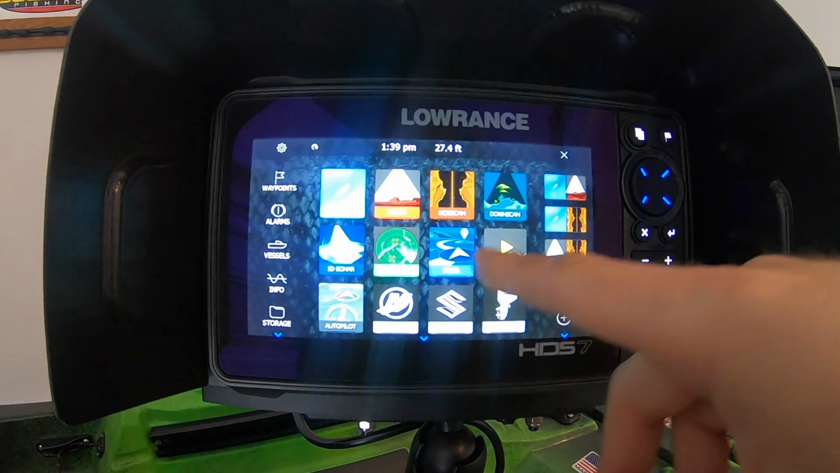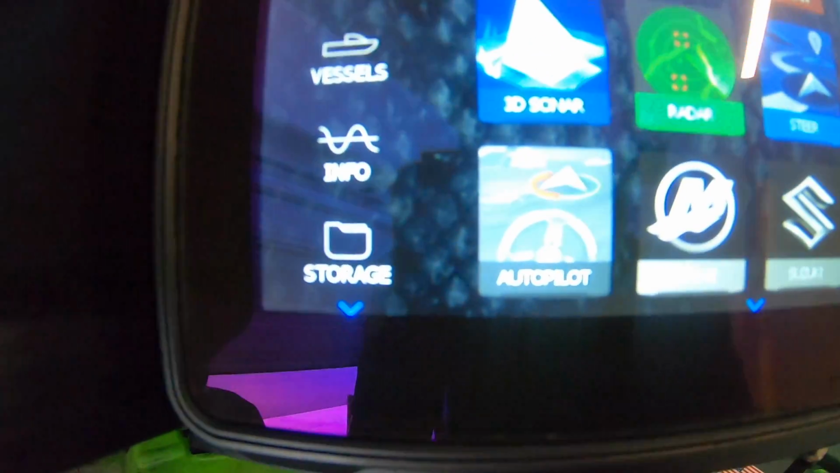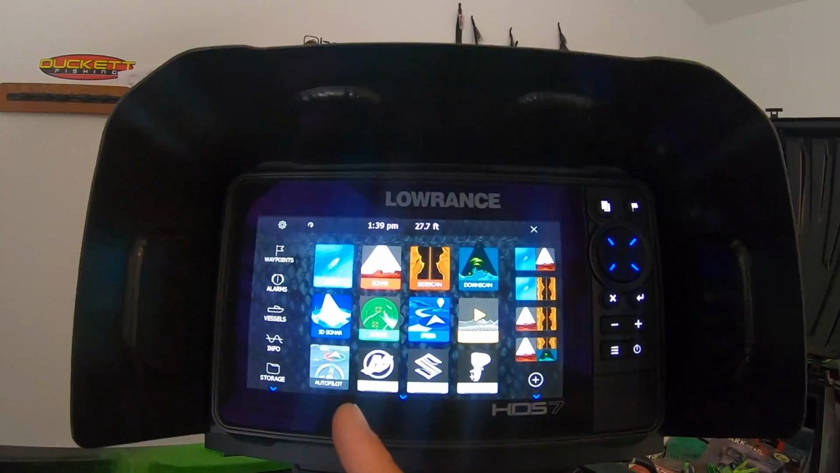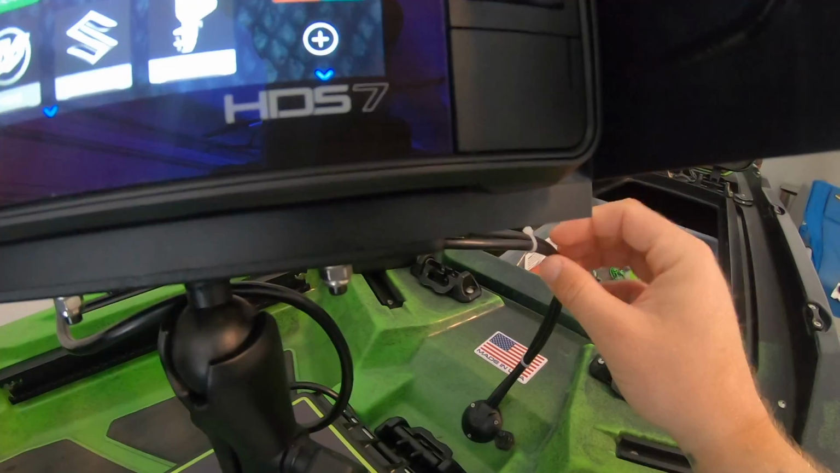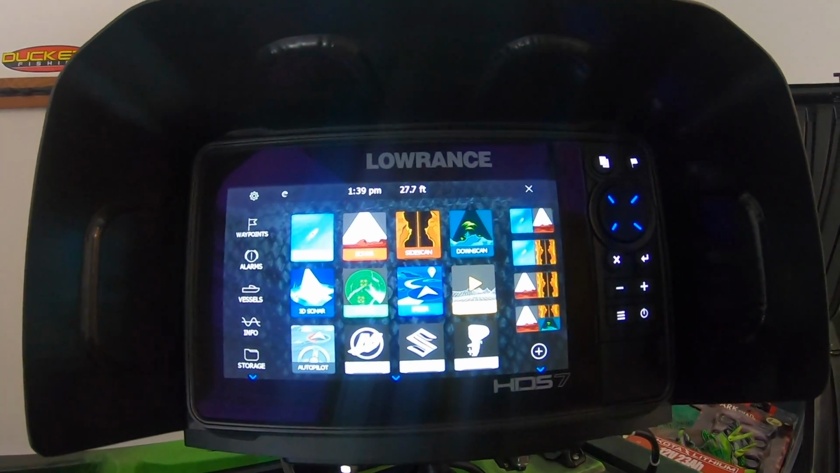So let's go to, there's another cool thing, it's Autopilot. This is the feature that you can connect your XI3 motor guide to. I still have to set that up. I have it all wired and ready to go. It just takes a little bit of time, and I haven't had time out on the water to really set that up.